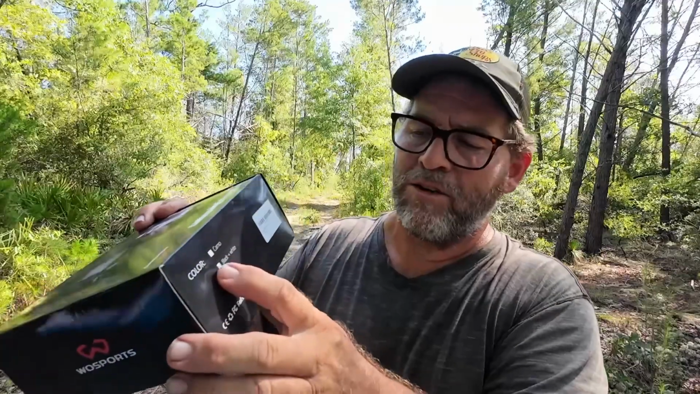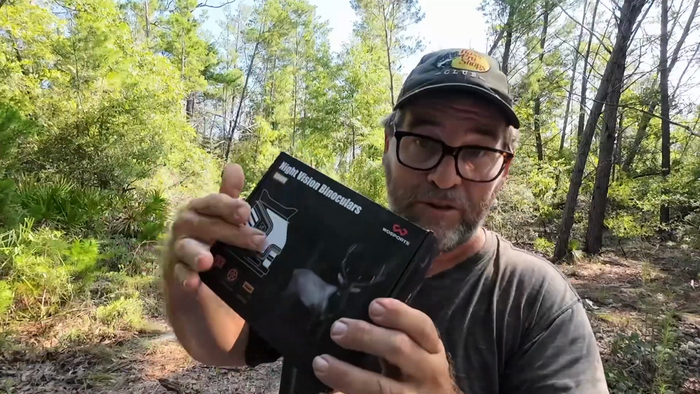I like it. I absolutely like it. The color options you can get are white, black and white, which is what this unit is, or a camo. They offer it in camo too. But it's a really good looking unit. It's not something you have to be embarrassed about being seen with. It looks nice, feels nice. All the black on the outside of the Wosports is rubberized. It is soft, with a nice coating. If you set it on your hood, it's not going to slide off onto the ground. That rubber really grips, and overall it gives it an amazing feel. It feels like a very high dollar unit in the hands.